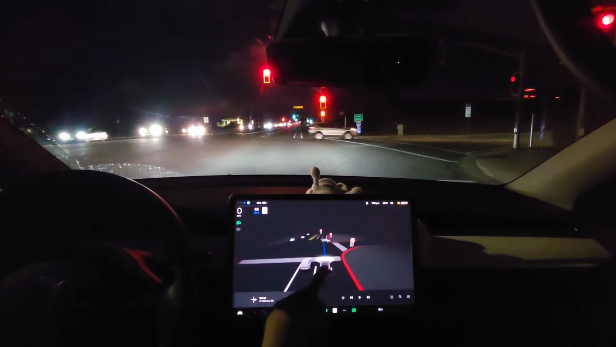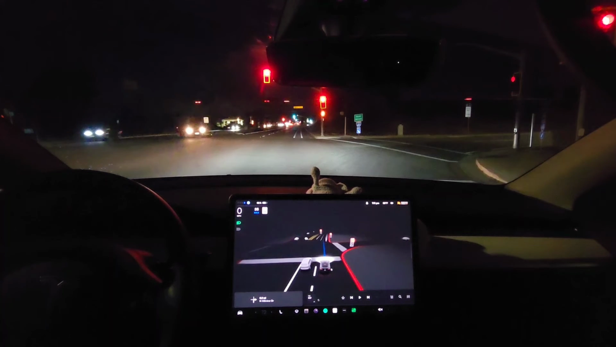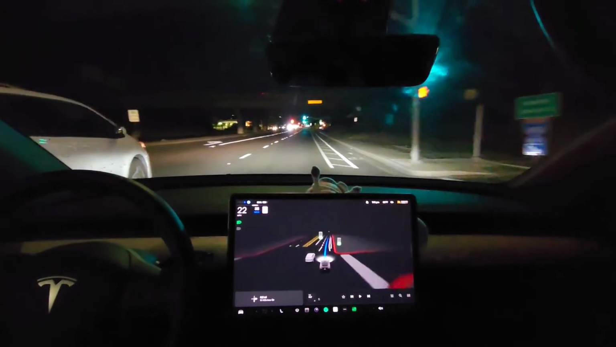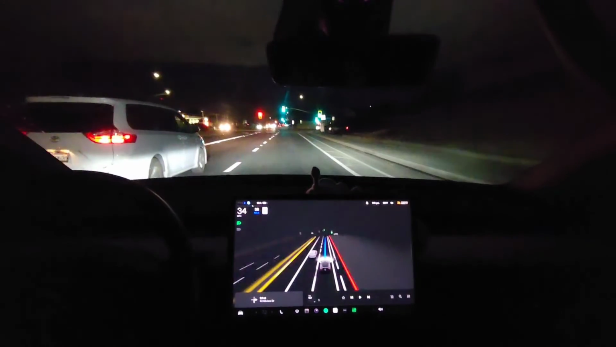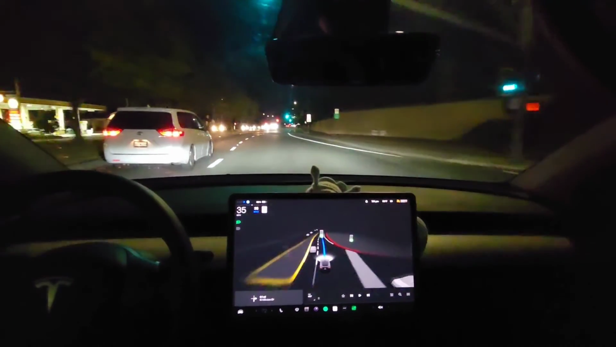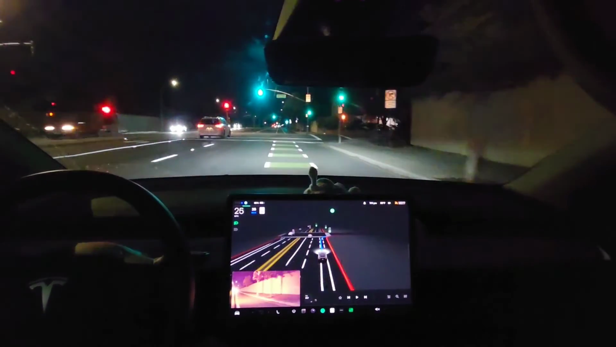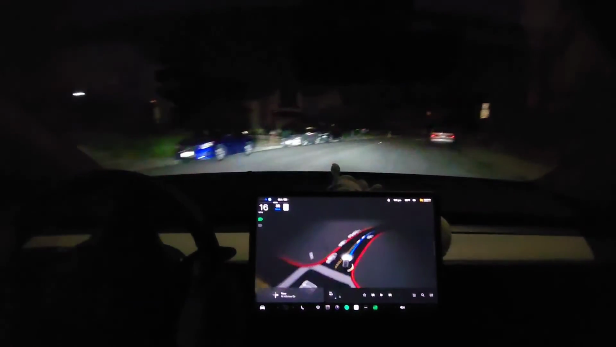Okay, it's actually somewhat detecting this as its own lane. Interesting. Alright, here we go again. In 500 feet, turn right onto North Hillview Drive. Now we should technically be turning right onto North Hillview Drive. Oh, and it's doing it. Nice. Oh yeah, okay, it's doing good. Alright, it did that really well. Nice.